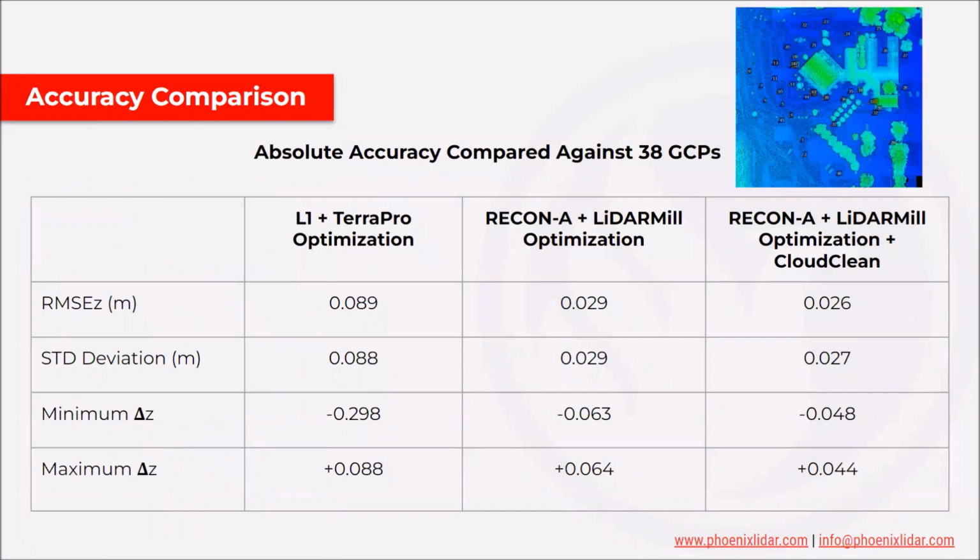So what does that look like in absolute accuracy? We talked about relative accuracy. Now, what about absolute? Well, we scanned the same site with the L1 and with the RECON-A, and we have 38 GCPs out there on the site, shown in the upper right.